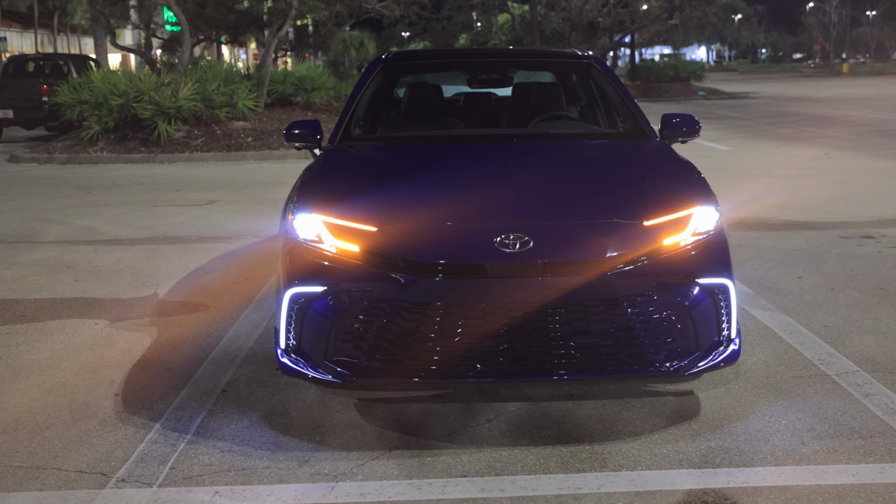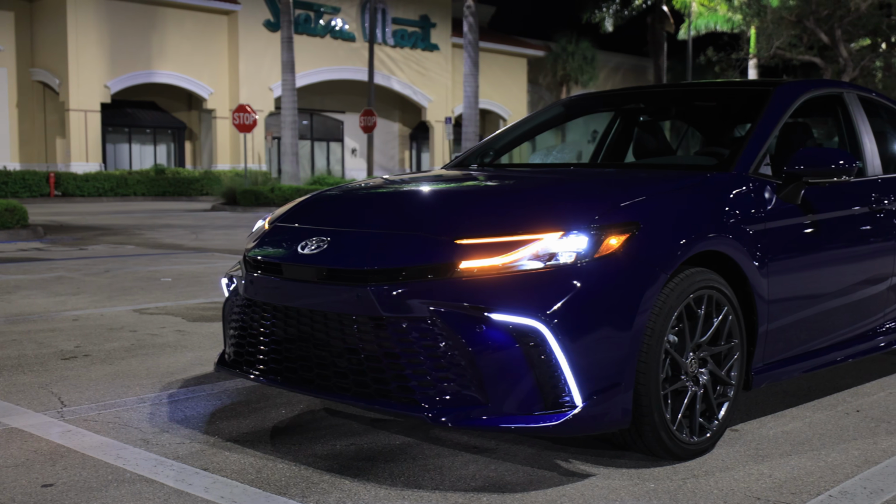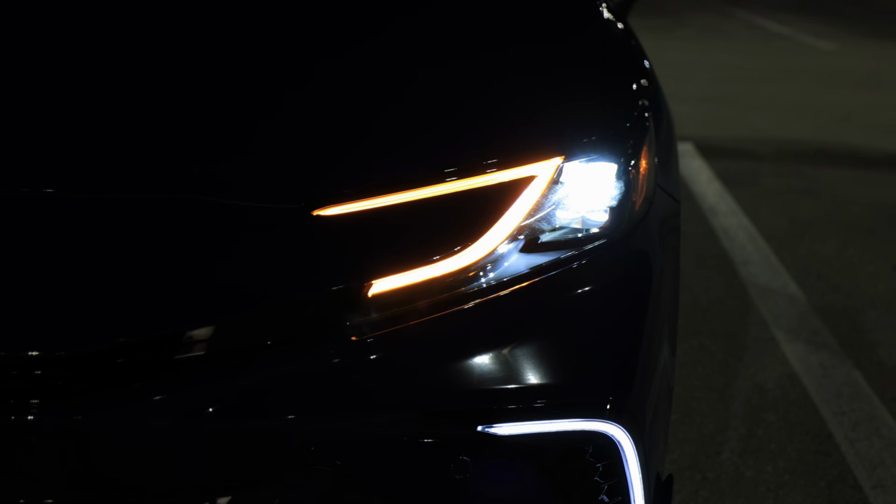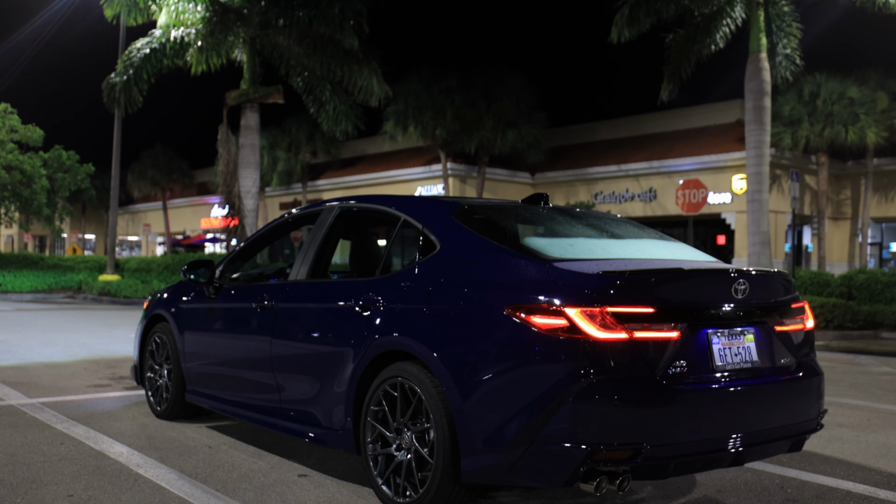It's early and we're doing a review of the 2025 Camry before the sun comes up. I'm gonna tell you what the lighting's like, what it's like to drive at night, and some 0 to 60s too because the roads are fairly empty. Let's get into it.